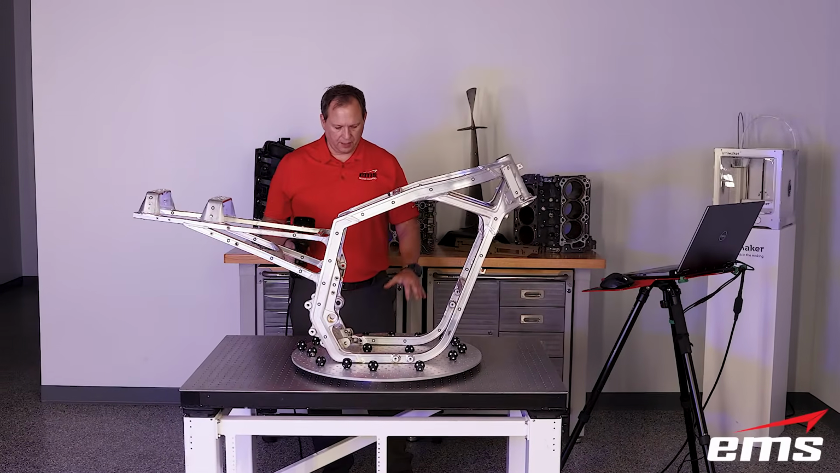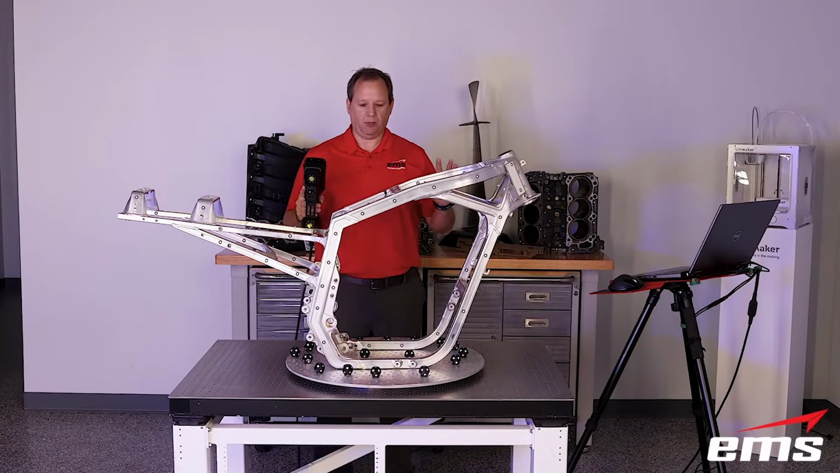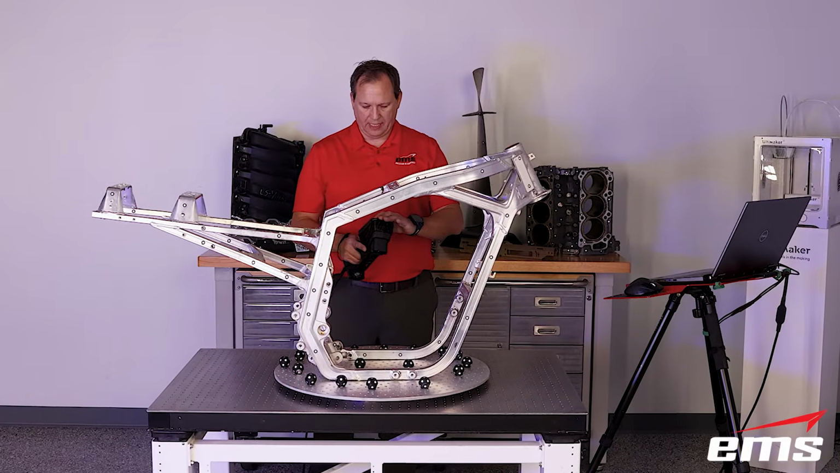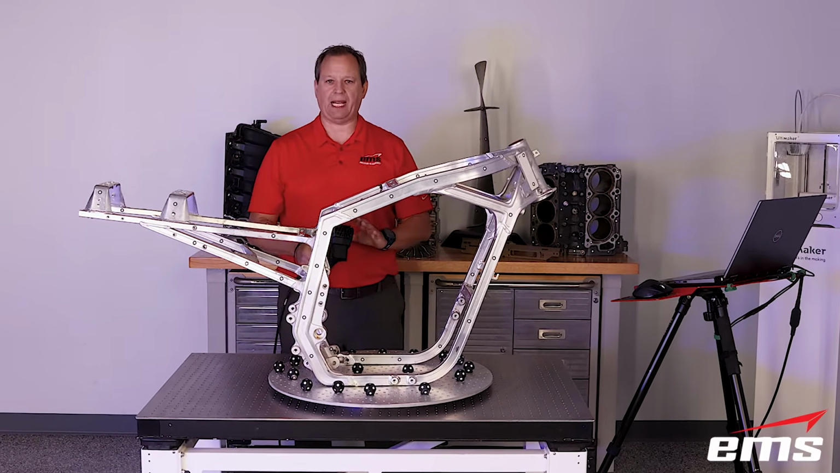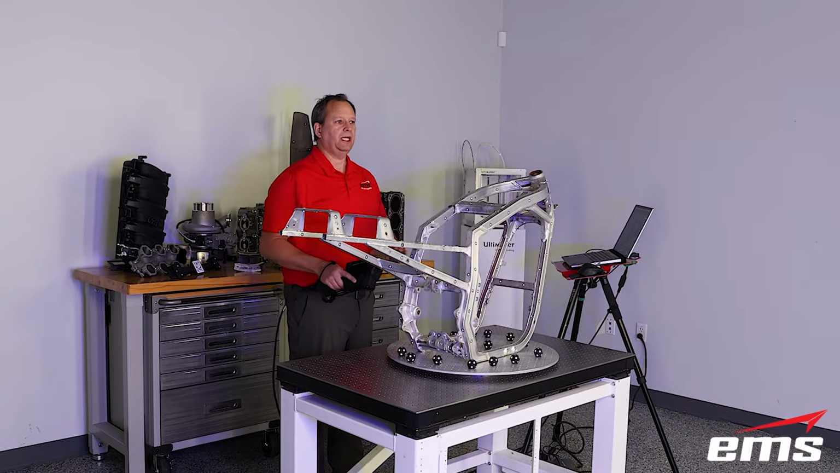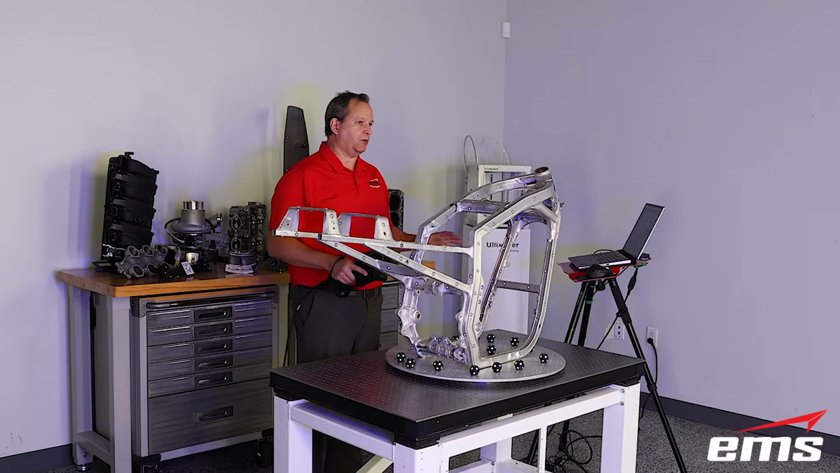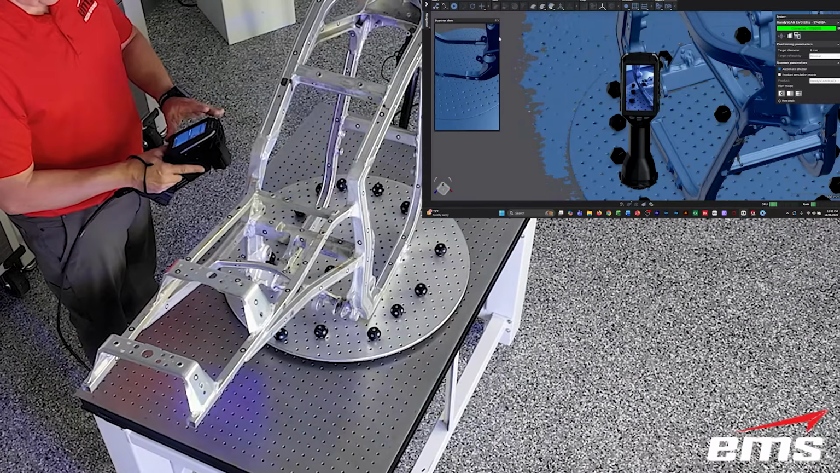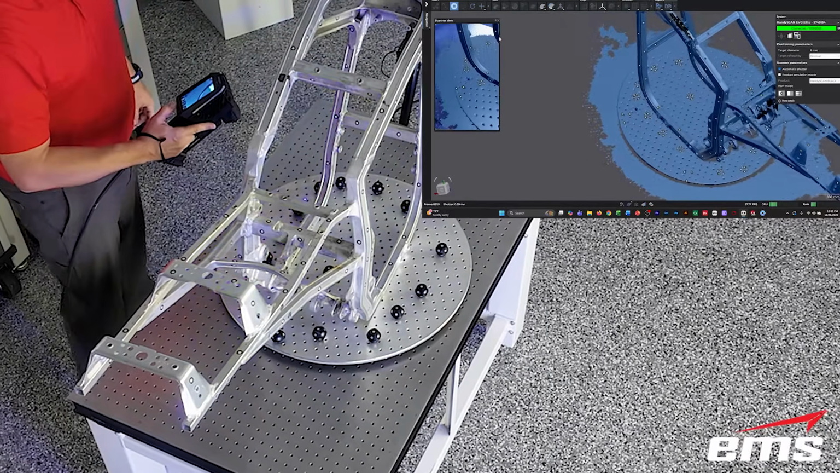Okay, sticking with the motorcycle frame here, let's remove the table or the background. We can come right here in the scanner and say remove background. It'll find what it thinks the table is, the flat, and remove it. But sometimes that's not always perfect. If you want to do something a little different, we can say create clipping plane, and then we're going to use this new laser pointer,